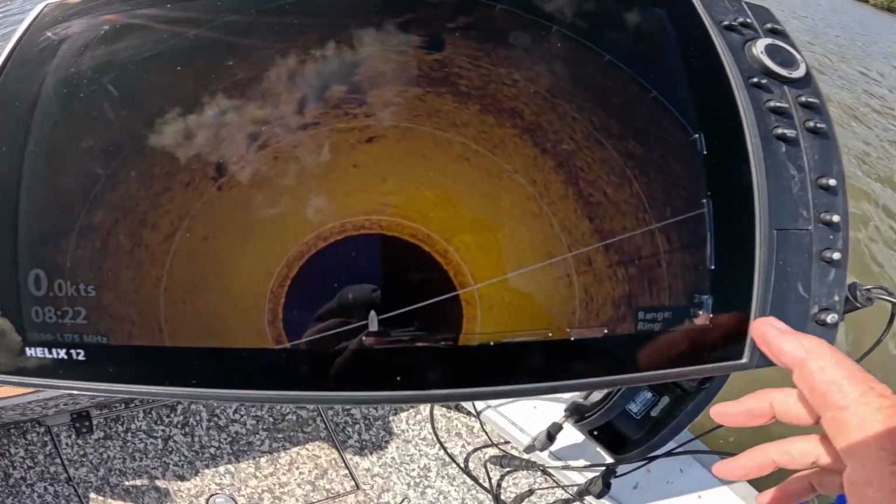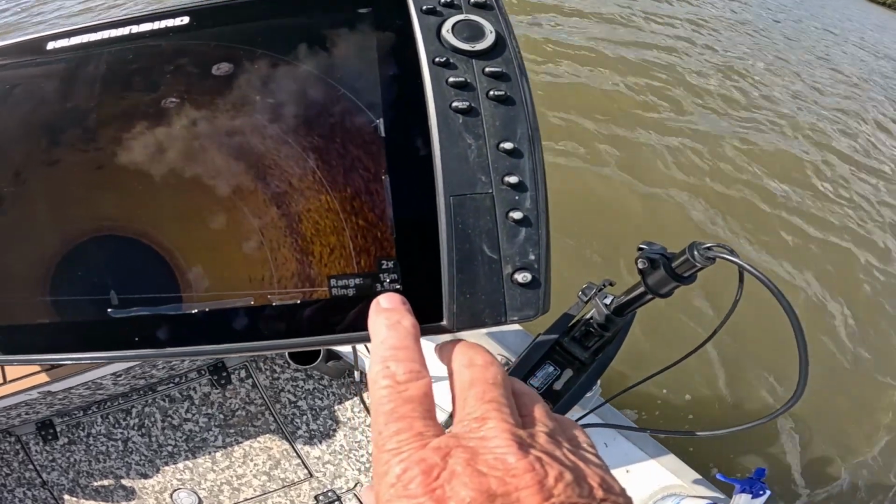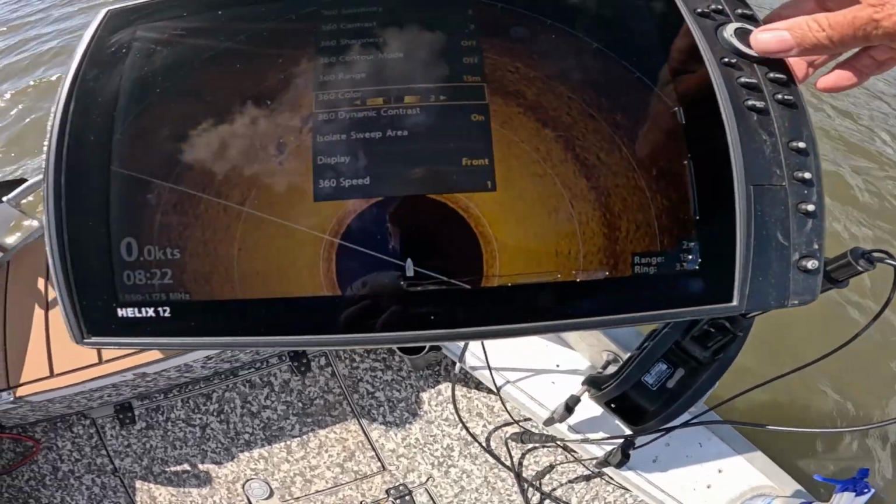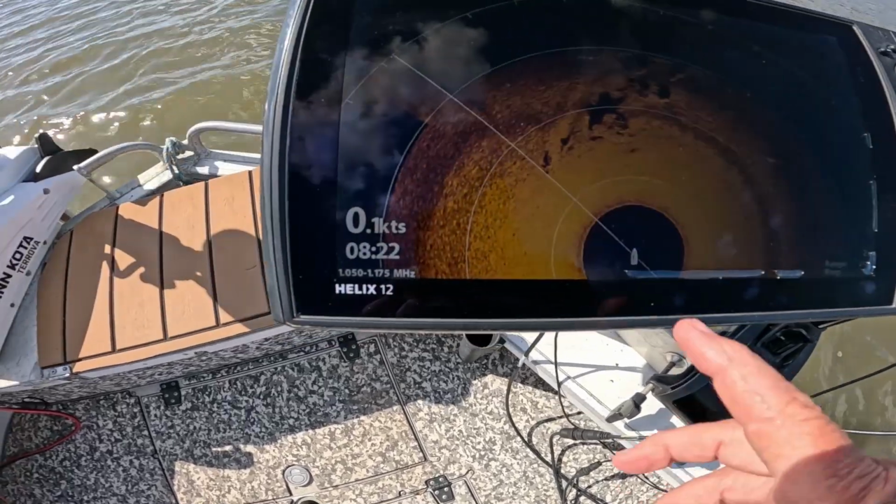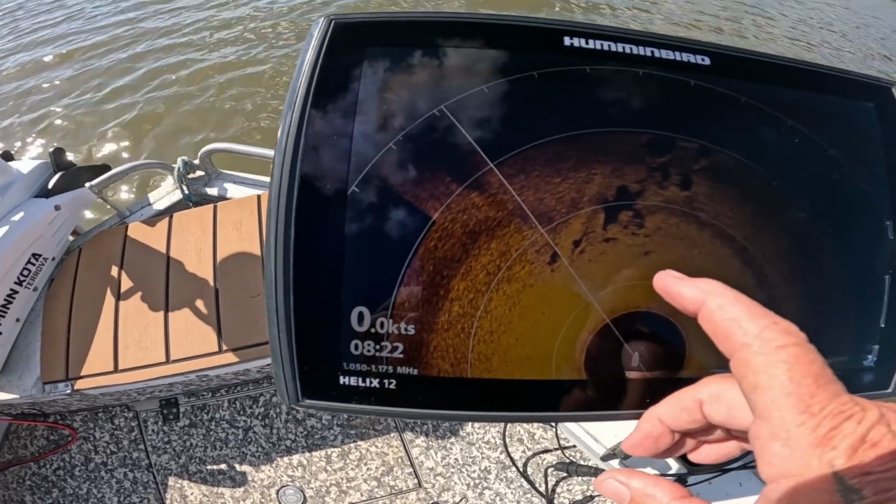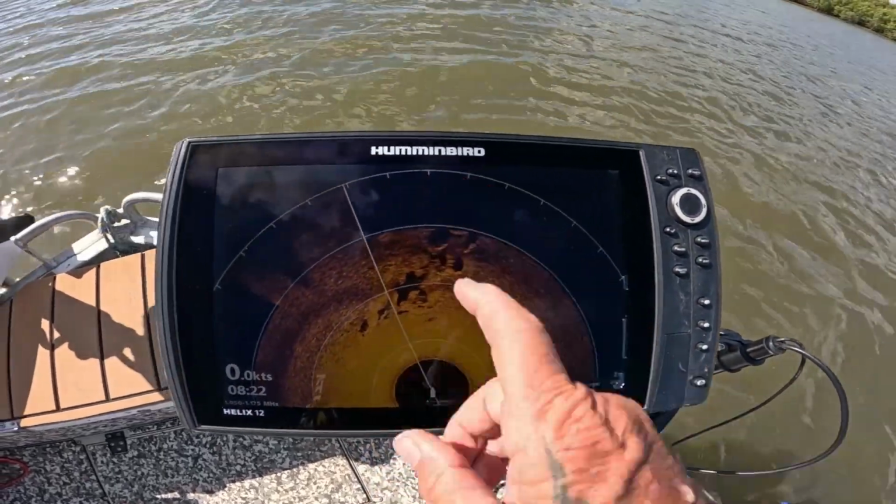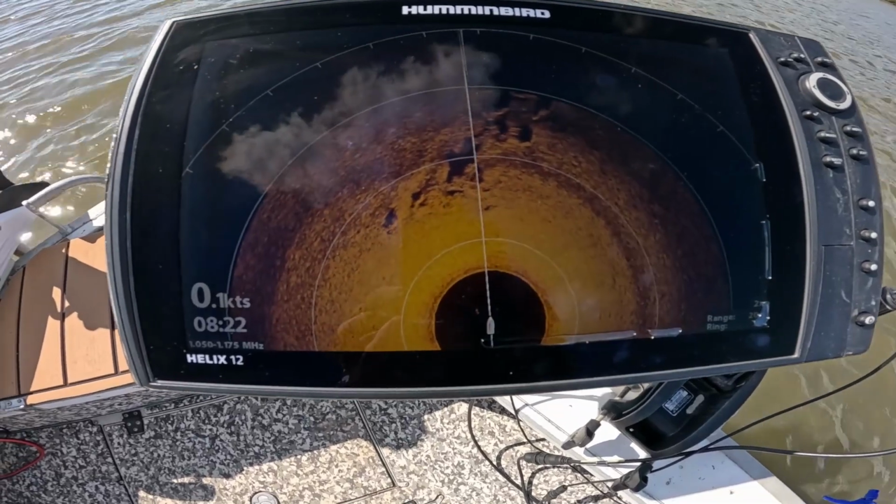You'll see down here, the graduations of the rings are in 3.8 metres. Now I can change that, right, to 5 metres, right? So each ring is 5 metres. So that ring there's 5 metres, 10 metres, 15, 20. And it's positioned us, and we're in a good spot.